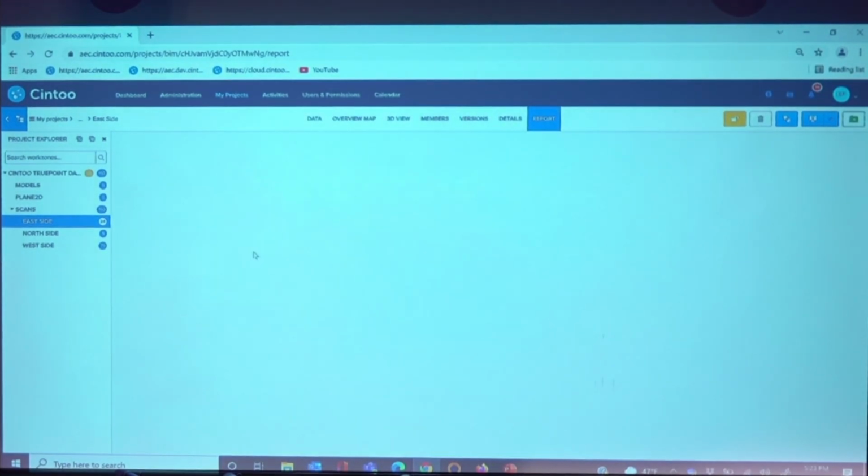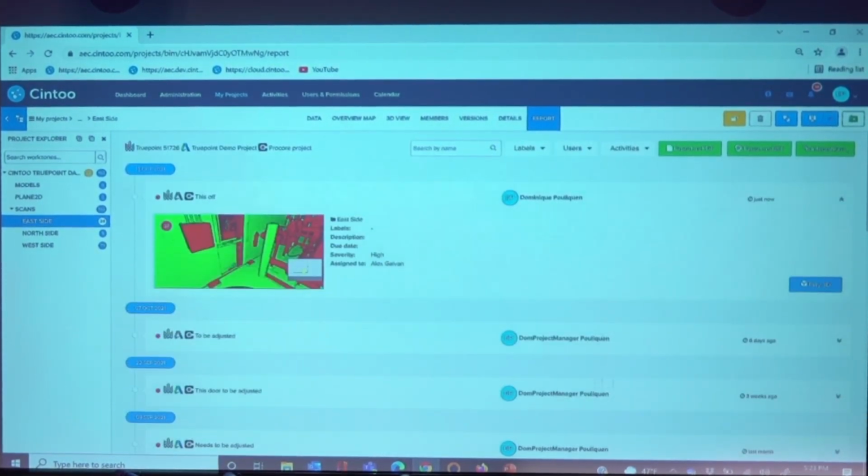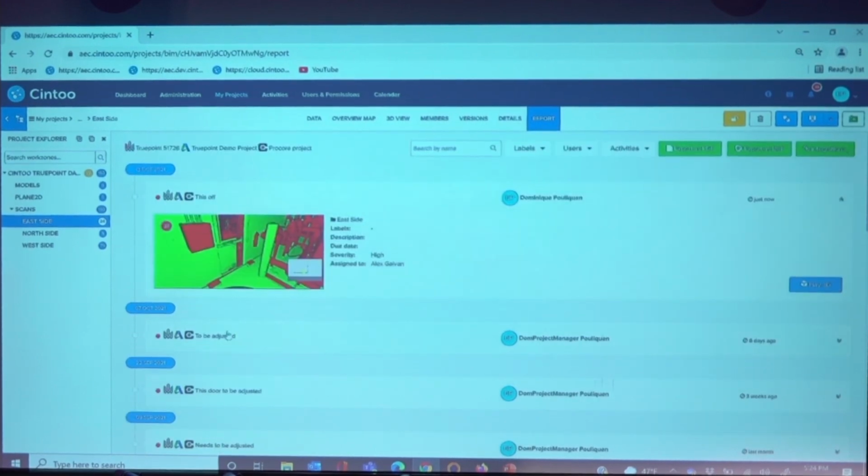This is a list of all my annotations or measurements. This is the one I just created, okay, which I can play in 3D again. And these are all the annotations, or the issues, that have been created before that. So what do I do with this information? I can export it as a PDF, okay? This PDF will contain hyperlinks so that you can send it by email, and people will click on the hyperlinks and will be opening Cintoo Cloud.